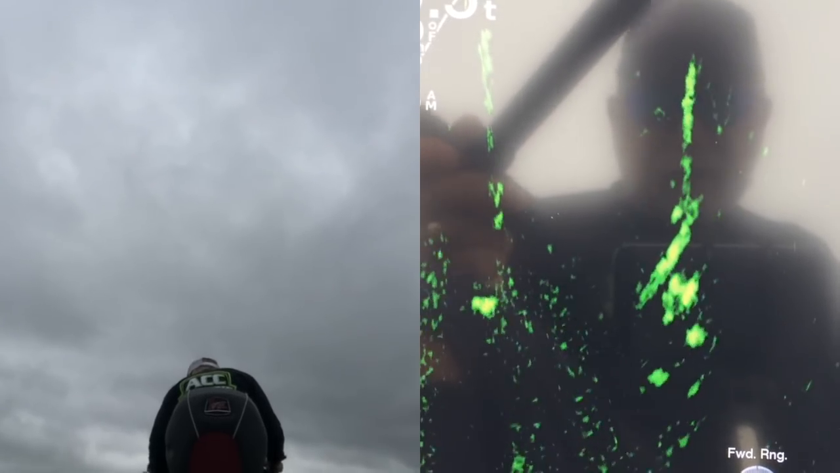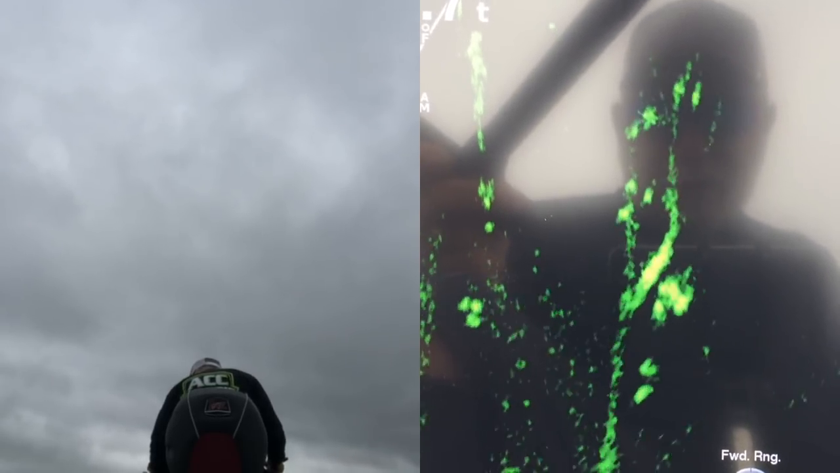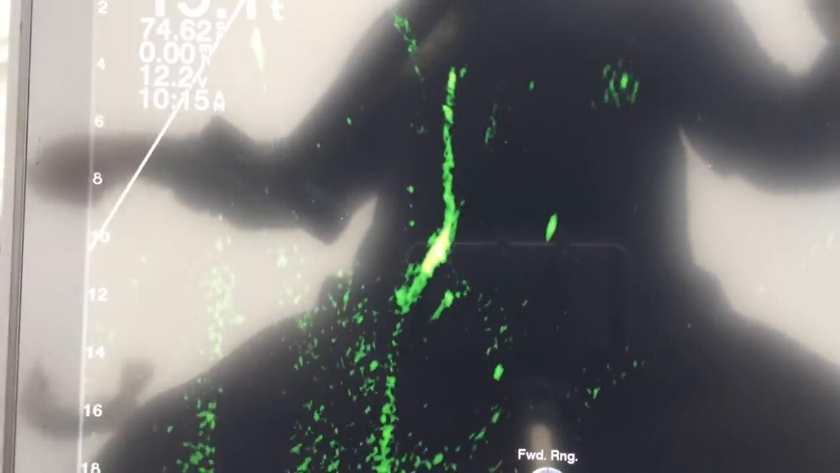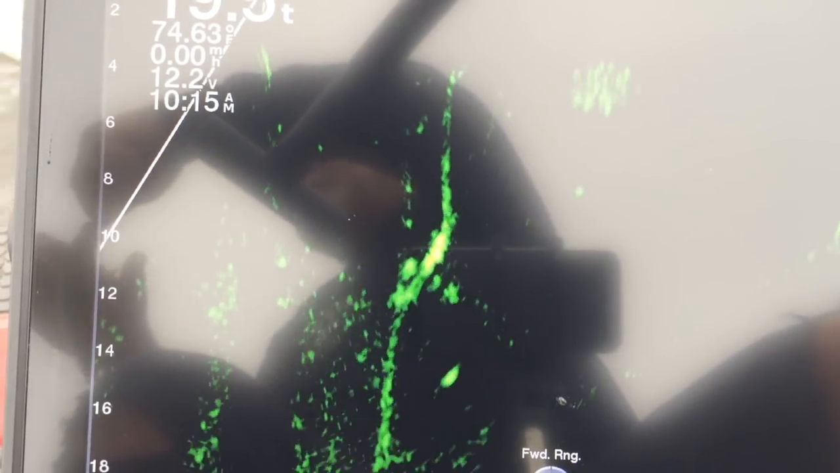There's my jig going down. Stop it right above him. Let him look at it. There he is. Told you I had to get that bad luck off of me. Just a little old small one. I didn't think they were big. But it's a start, and he hit my jig that I made.